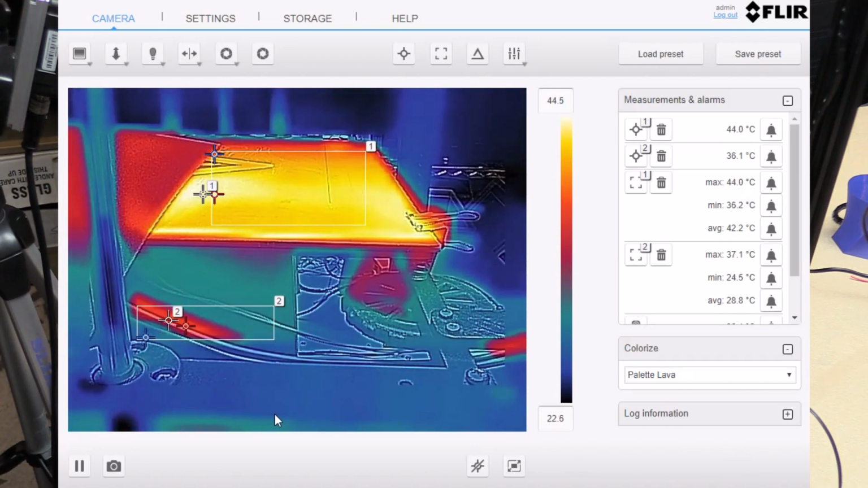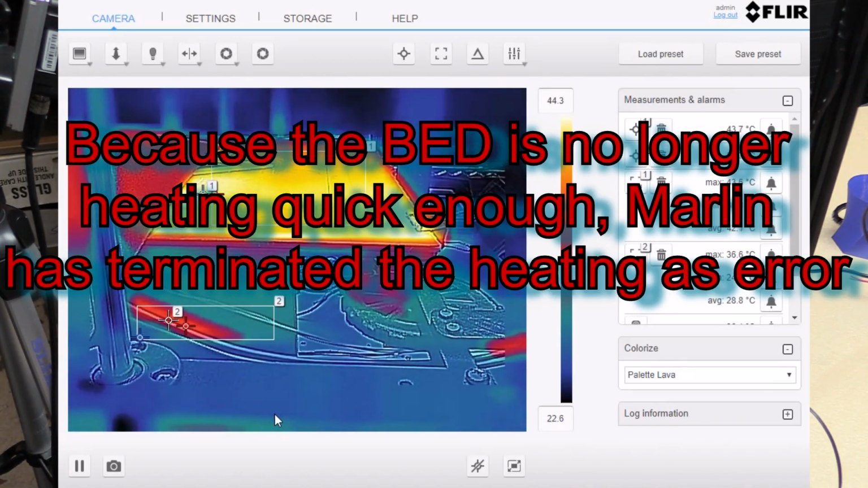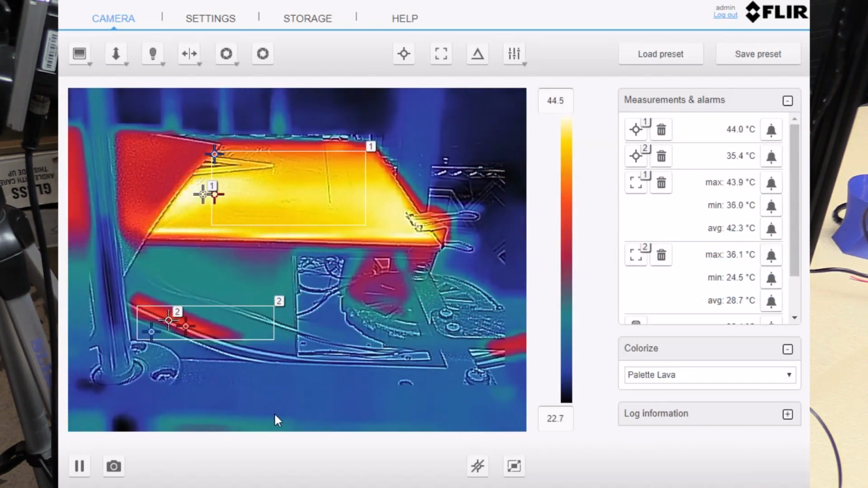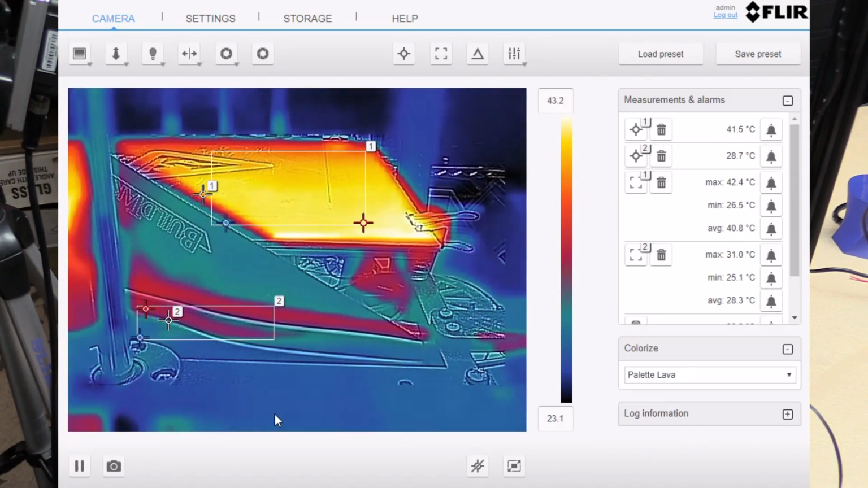Oh, in fact, my software has just given up because it stopped rising enough, and it came up with the heat alert. And we'll just set that going again. As I said, we know it wasn't going to get to the temperatures we wanted anyway. Alright, let's turn it back on again, see if we can bring it up a little further.